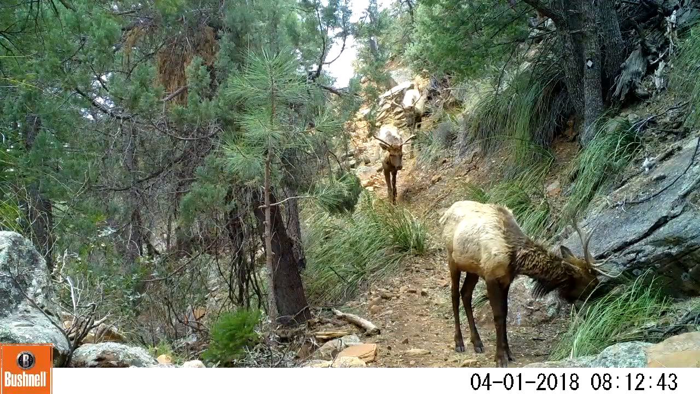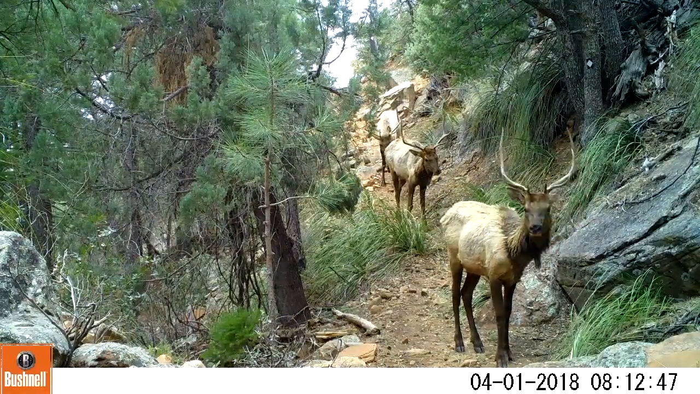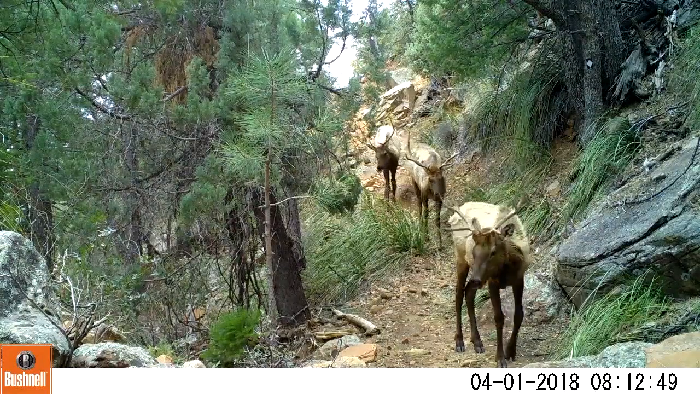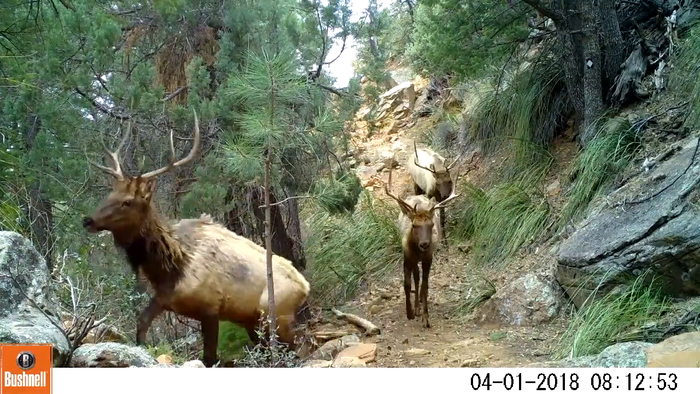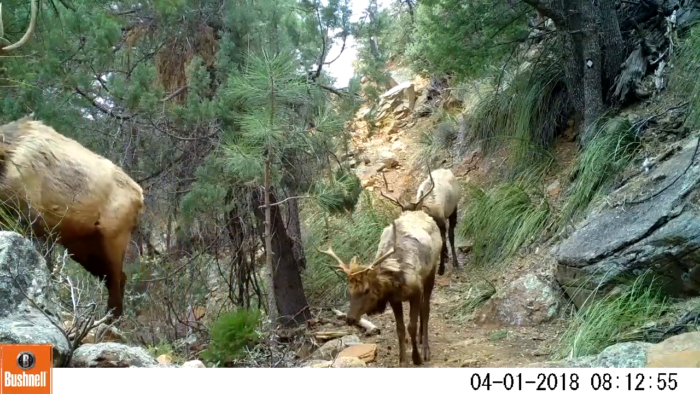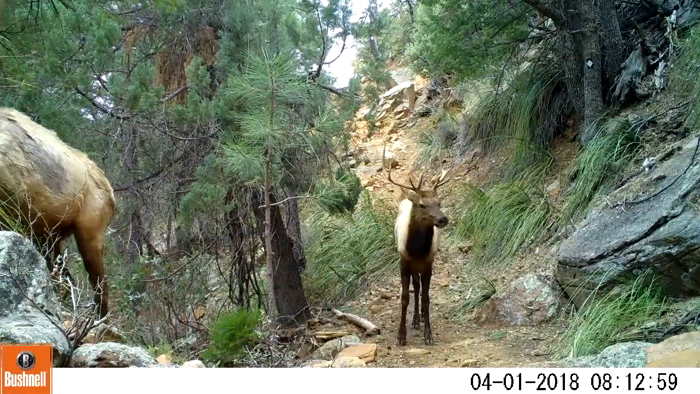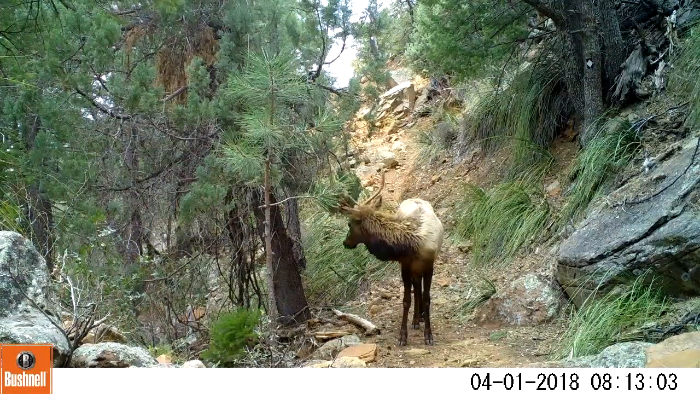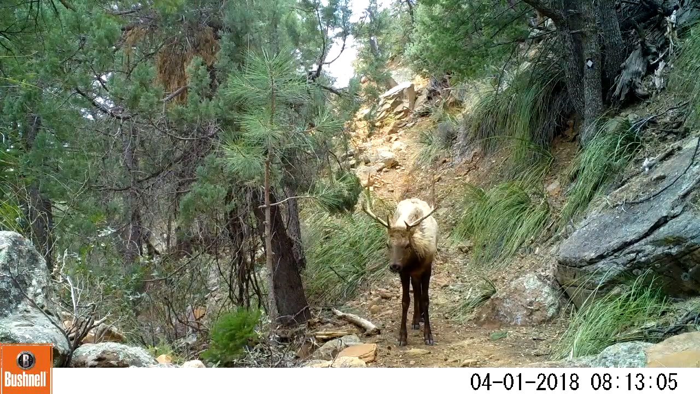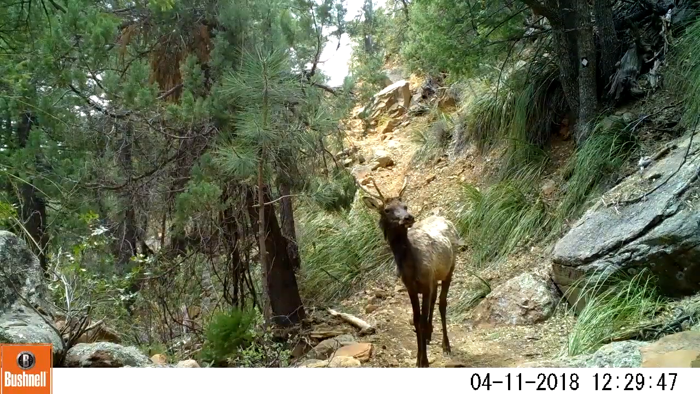Here's some bulls coming up through. Obviously they still have their antlers, but those are going to be dropping here in the next couple of weeks. The older bulls, the larger bulls, have already dropped their antlers, and I've gotten some nice footage of that. Here is the location since I've moved the camera location. See a little bit more of the wildlife as they go in front of the camera.